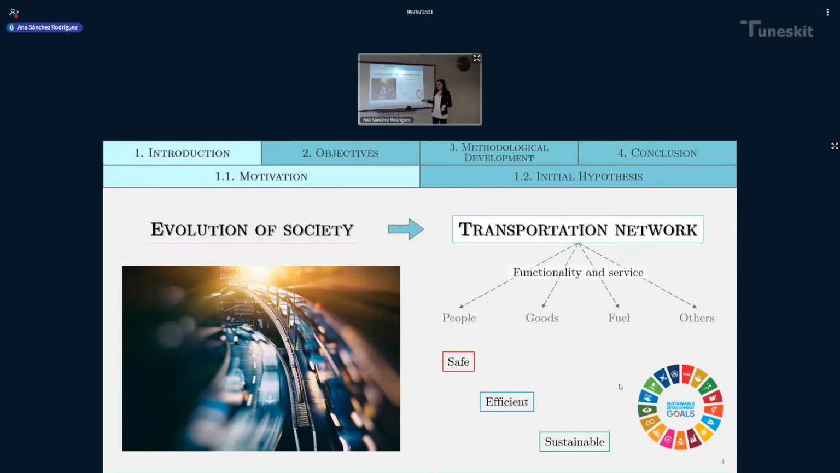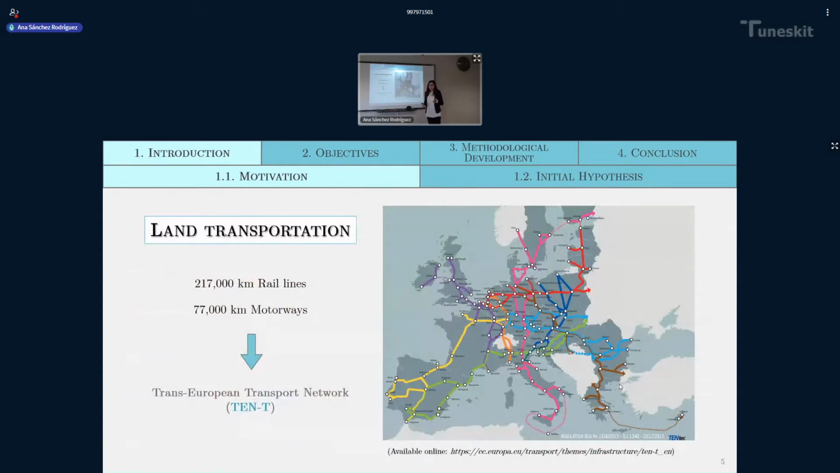As you may know, the evolution of society is extremely dependent on the transportation network, being so important to guarantee its good functioning and service. Moreover, since most of the daily activities depend on the transportation network, it is important to have safe, efficient, and sustainable infrastructures. In Europe, specifically for land transportation, we have more than 217,000 kilometers of railway lines and more than 77,000 kilometers of motorways, forming the Trans-European Transport Network, the so-called TEN-T.